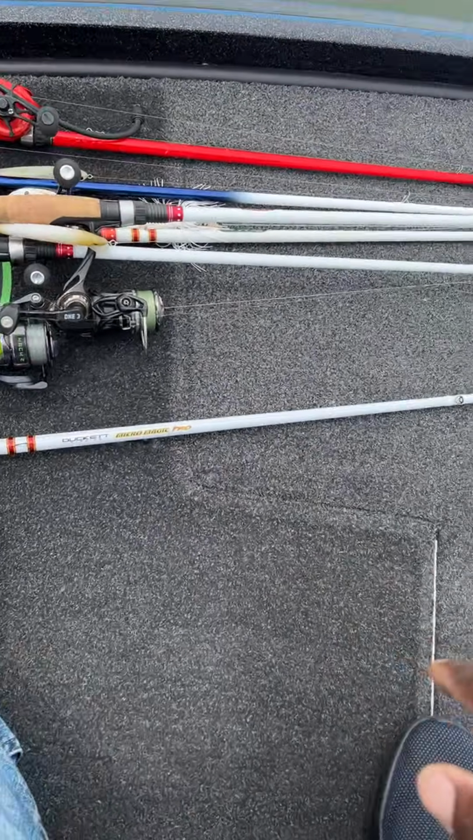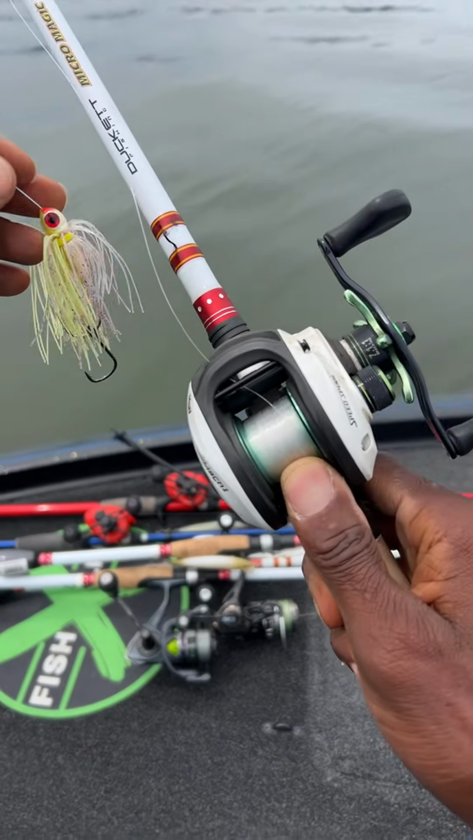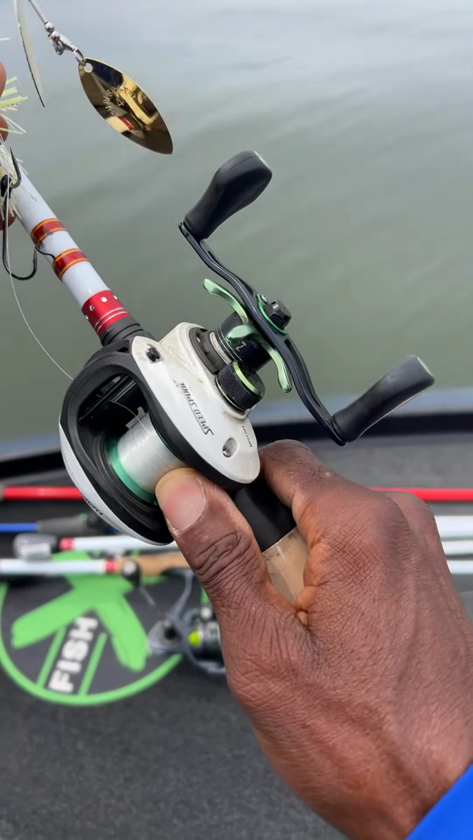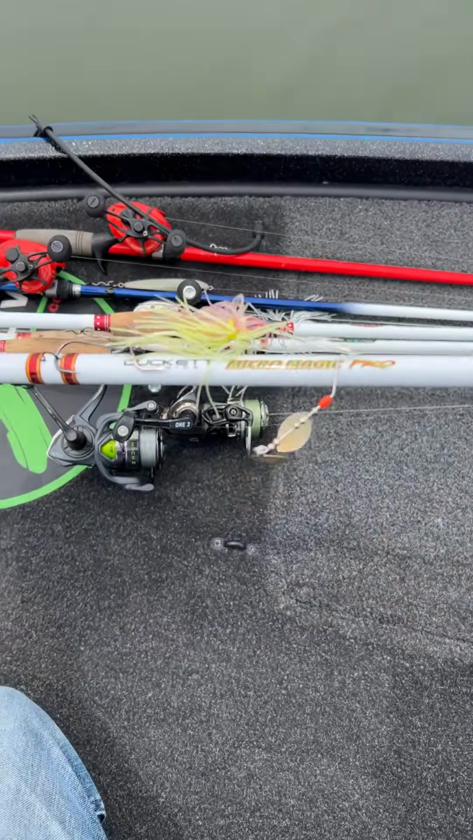And let's do a quick rundown of what we have tied on out here. So we have a lot of things, and I'm throwing it all. So let's step through a few things to see what we have in preparation for this big bass battle. Well, Battle of the Anglers for tomorrow.